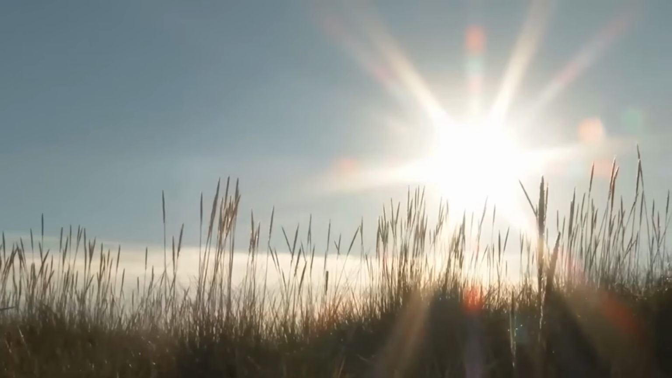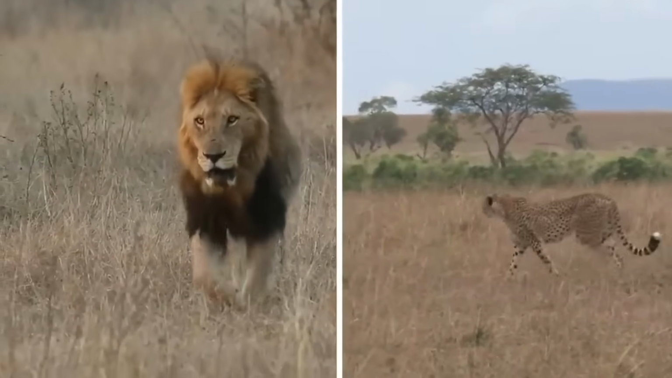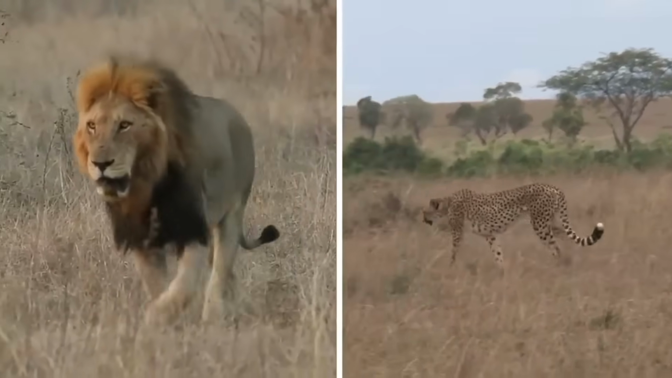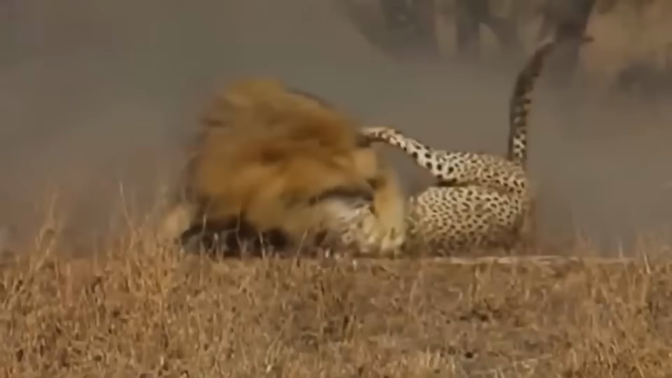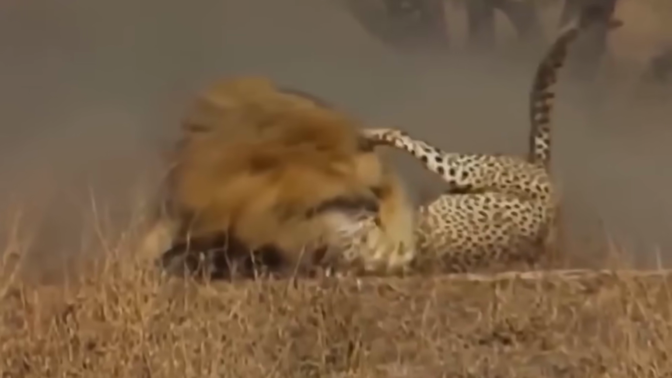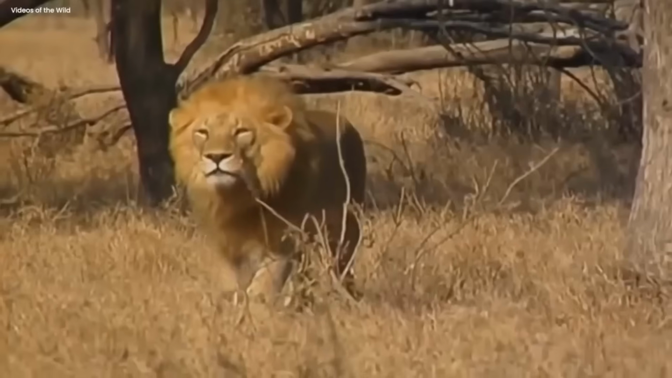The lion killed the cheetah. Once upon a time, on a bright and sunny day, there was a big, strong lion and a fast, spotted cheetah. They both lived on a farm with lots of creatures. The lion and the cheetah were always trying to prove who was the more powerful. One day, the lion and the cheetah had a big fight.